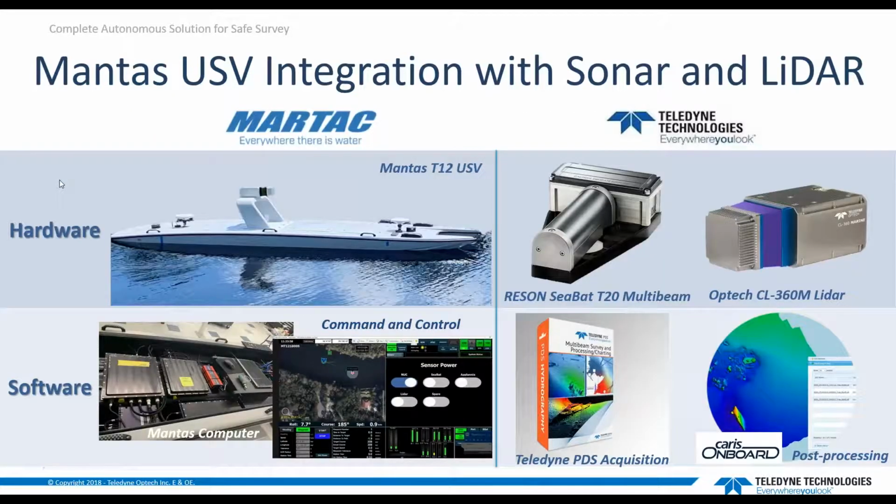The configuration we have for this particular demonstration includes three main hardware components, including the Mantis T12 unmanned vessel, fitted with a RESON SeaBat T20 Multibeam for subsurface data collection, and the Optech Lidar CL360M for surface scanning. On the software side, we have the Mantis command and control software for vessel control, the Teledyne PDS acquisition software for data collection from the sonar and lidar, and CARIS Onboard providing the automated data processing and near real-time data stream for all these components.